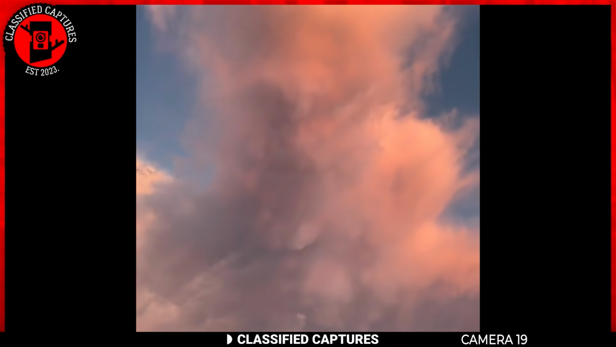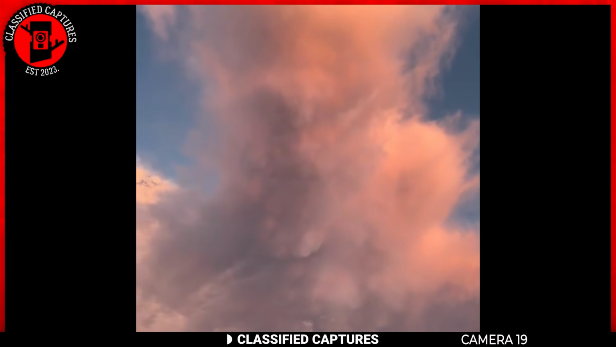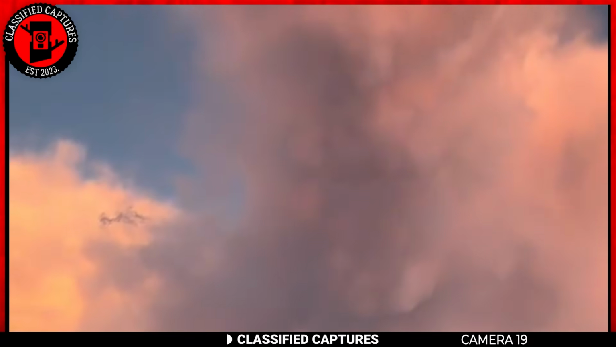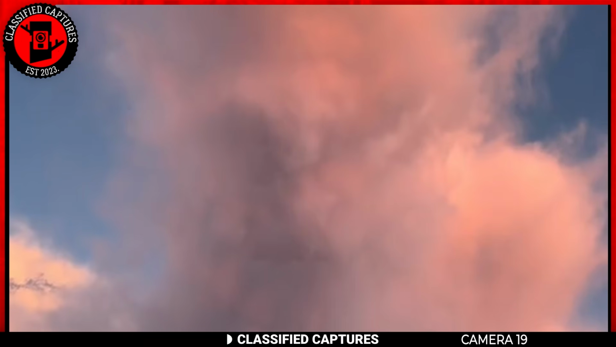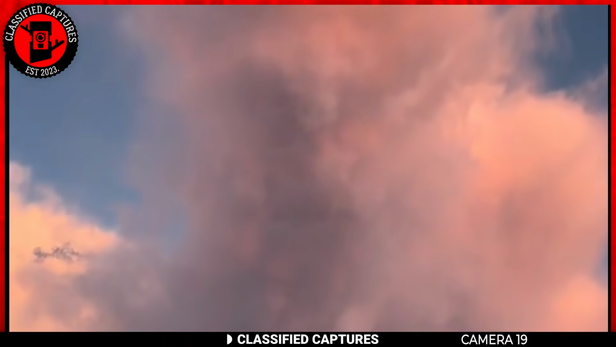Still on strange occurrences in the sky, a man captured this striking cloud formation that looks like a giant devil in the sky with a menacing look. Just look at that. The details are eerily uncanny, with what seems to be a face complete with horns and a sinister expression. It's very scary to think about seeing such an ominous figure looming in the clouds.